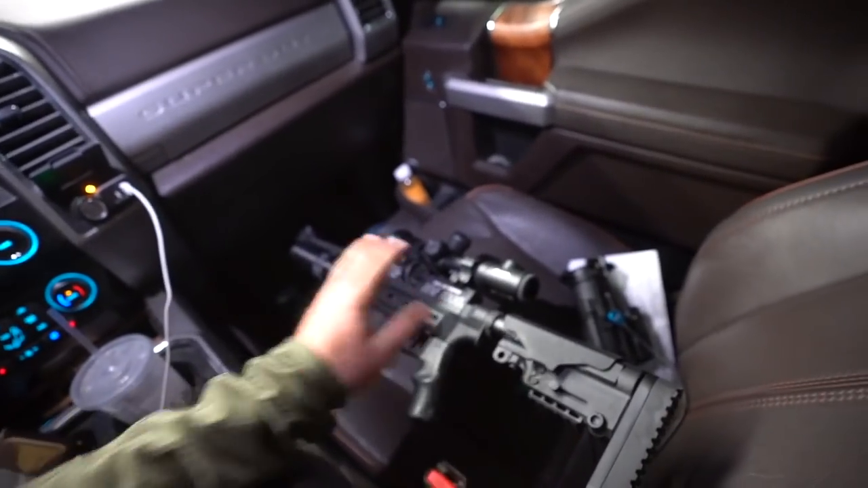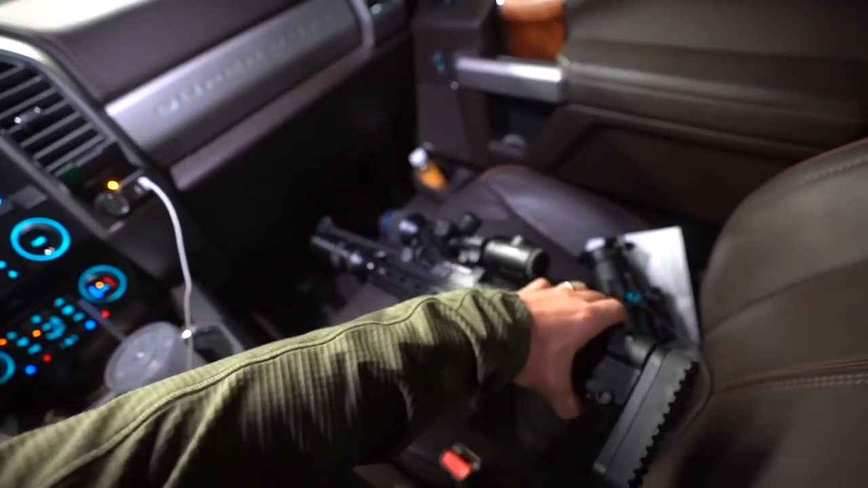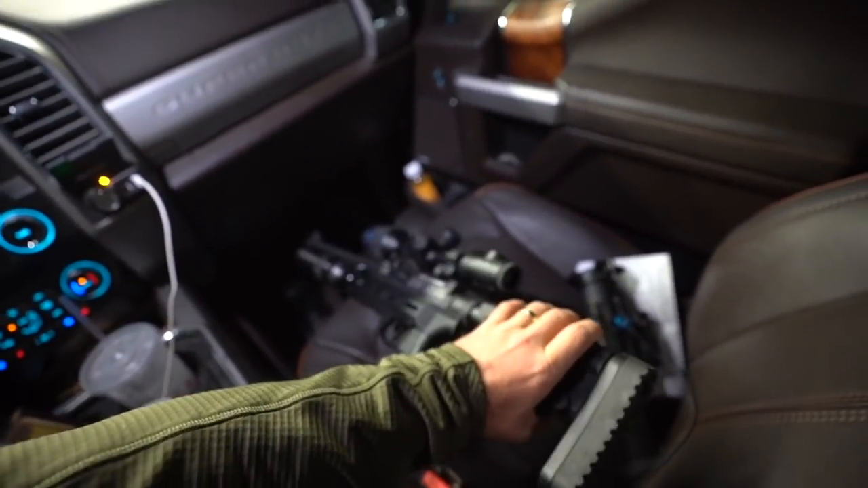But tonight I am shooting the RAW. It's a Rapid Air Weapons 1000, and it has the Pulsar on top of it as well.